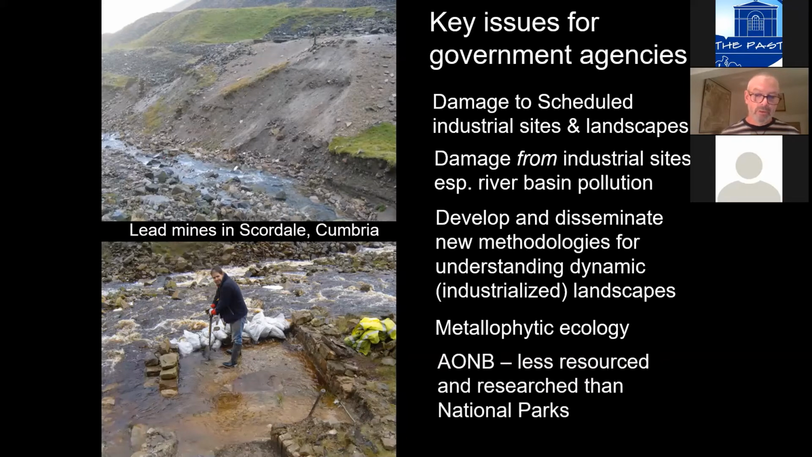Another issue was that everybody recognised that while national parks were relatively well resourced and researched, areas of outstanding natural beauty were very much the poor cousins. And it was agreed by everyone that supporting areas of outstanding natural beauty was a very important priority.